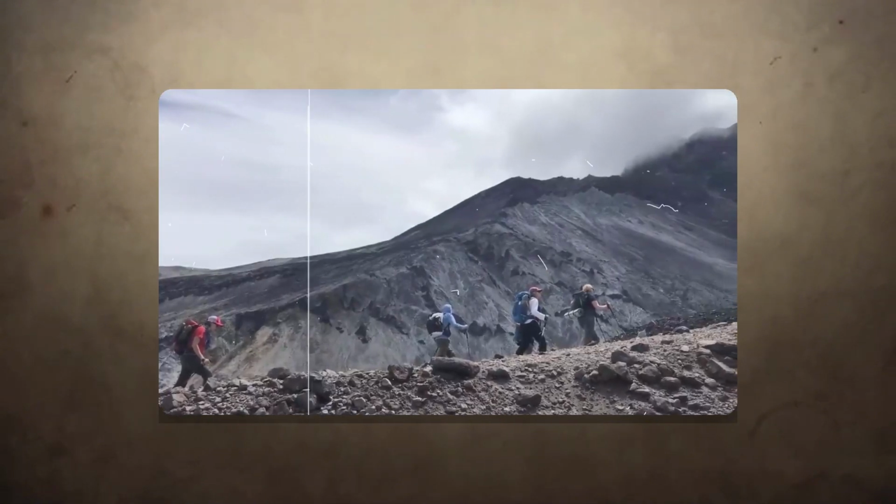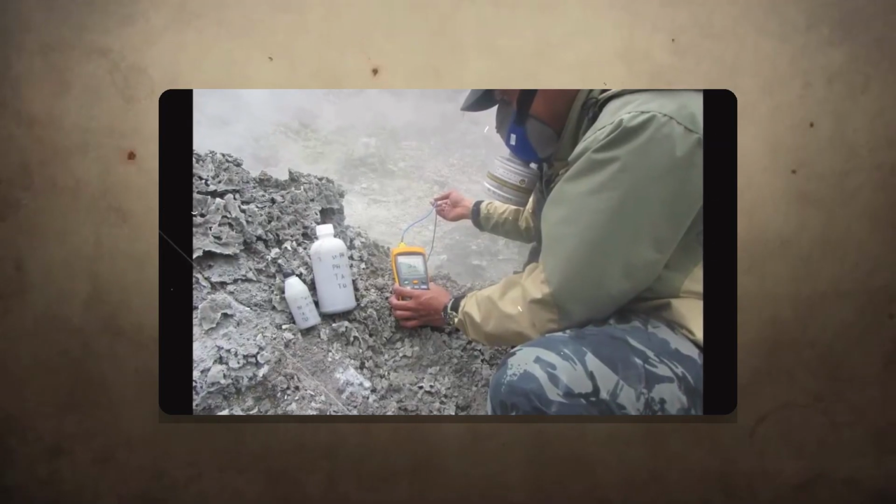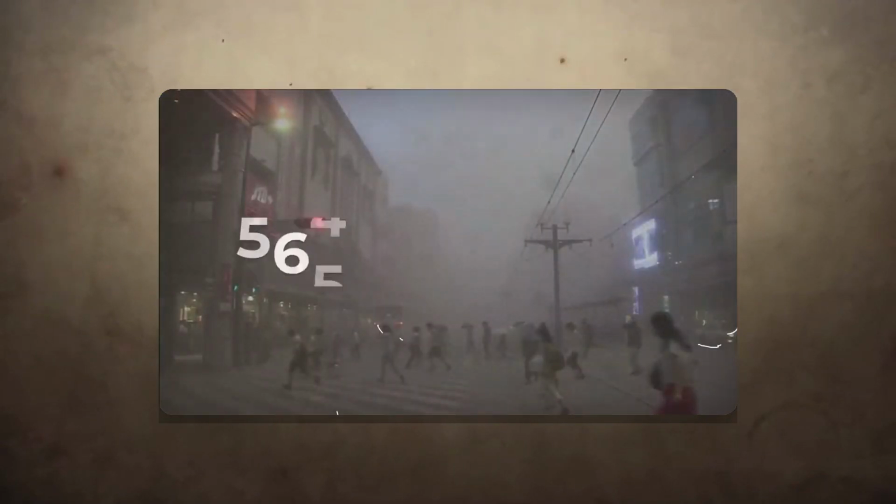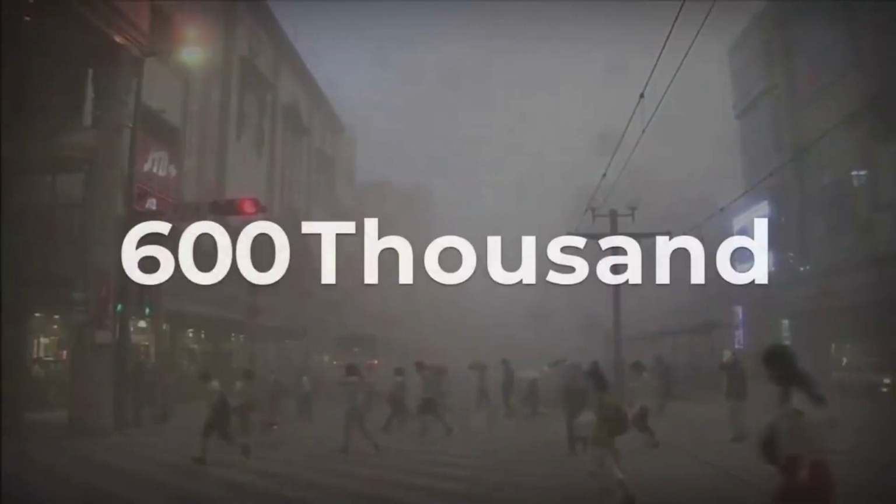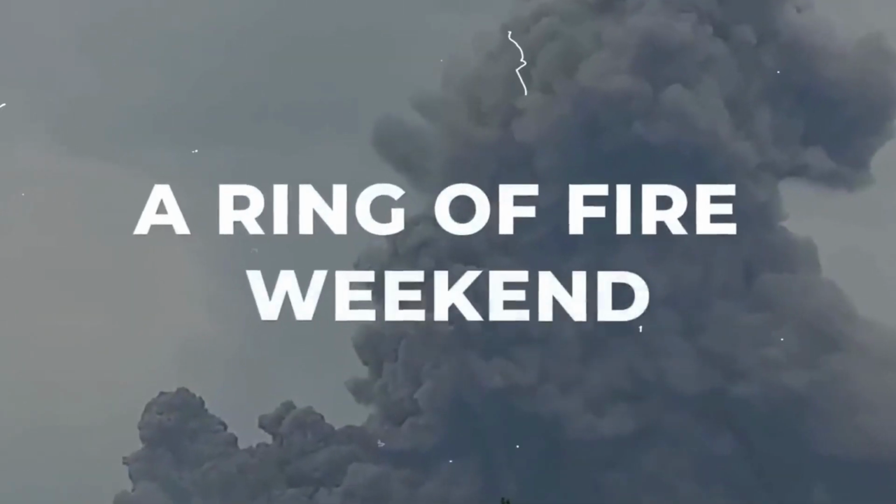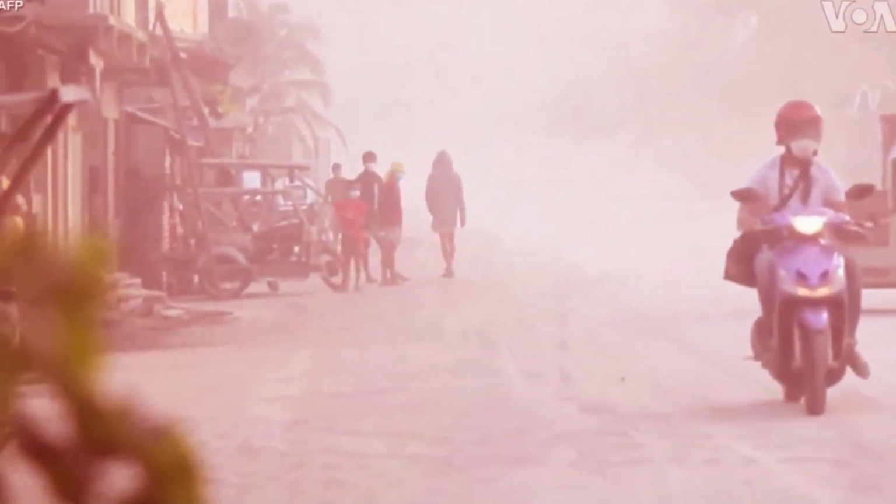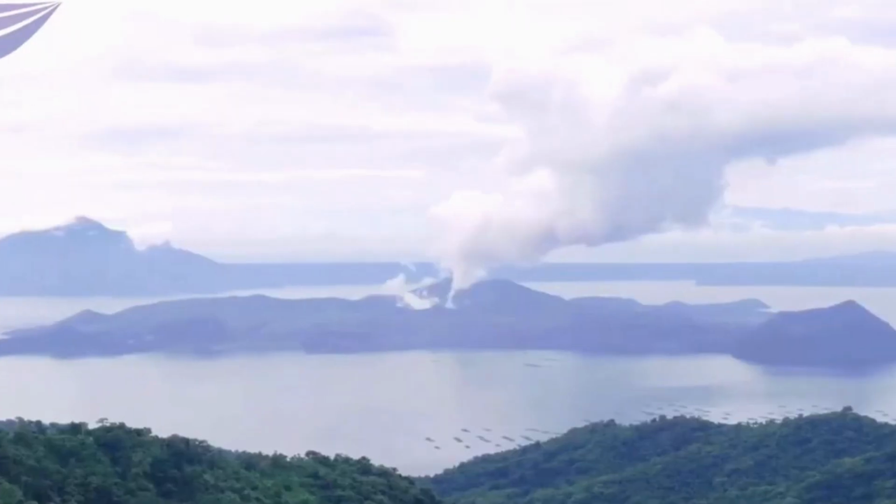Here is what was happening on the ground in the wake of the April 20th explosions. The primary concern immediately shifted to gas emissions. The high levels of sulfur dioxide that preceded the eruption can create a phenomenon known as VOG, or volcanic smog. This is a hazy cloud of SO2 and other volcanic gases that can cause respiratory problems, eye irritation, and damage crops.